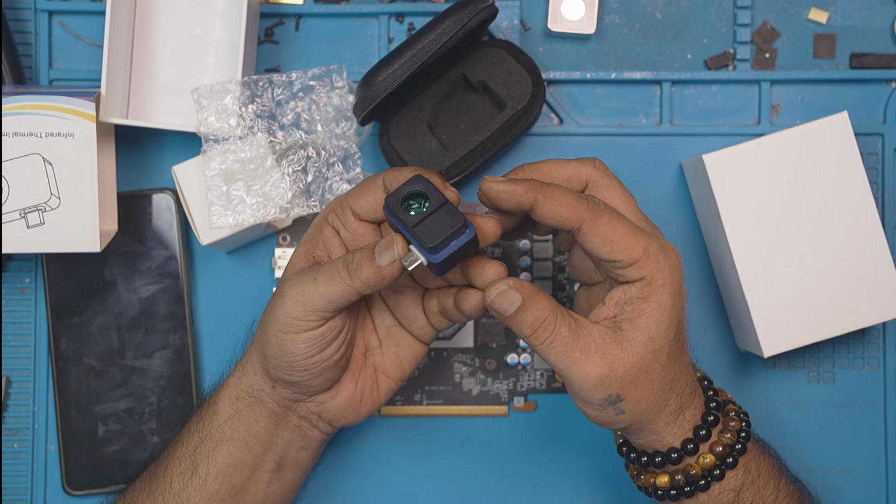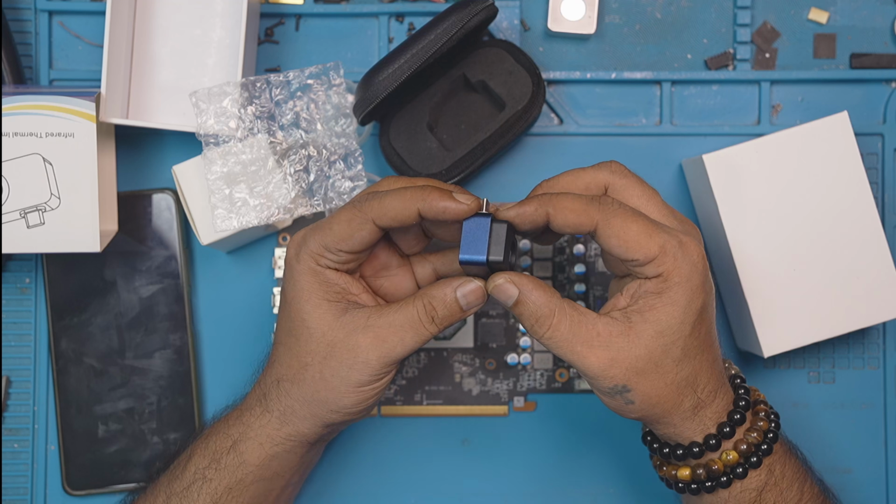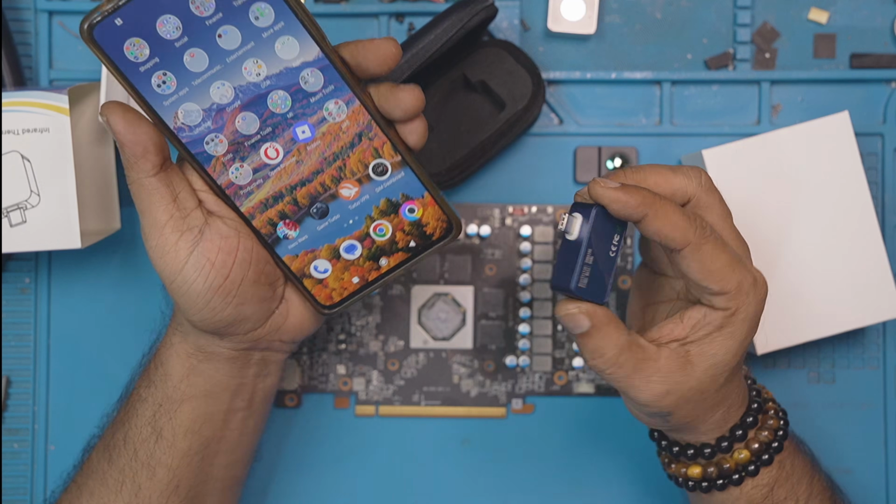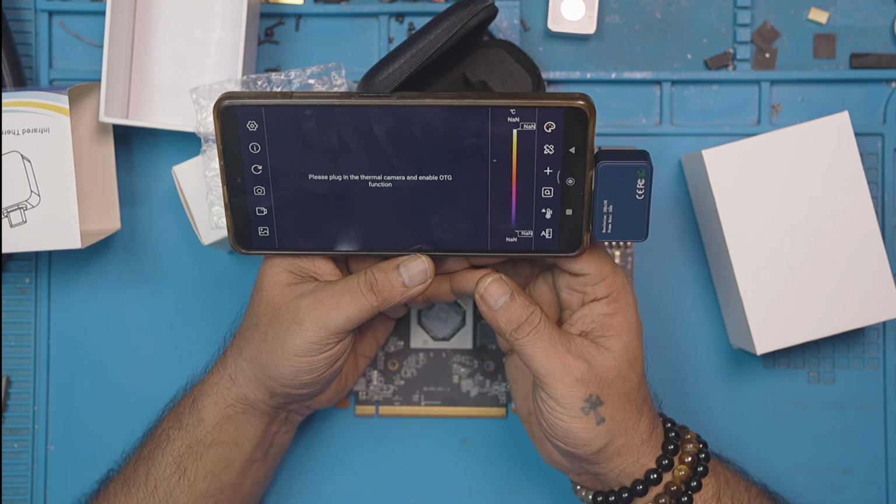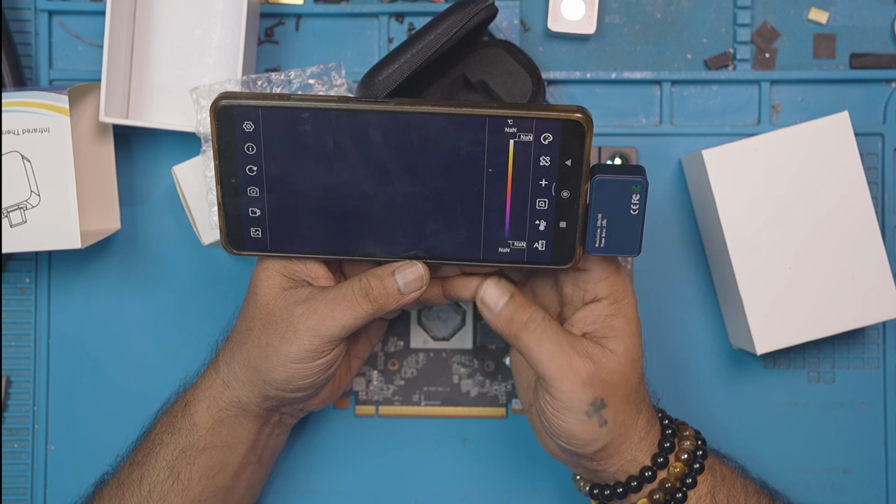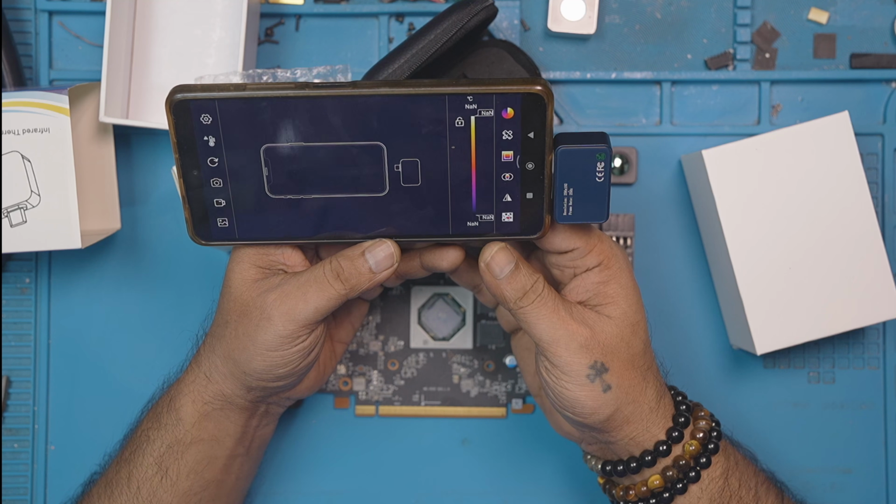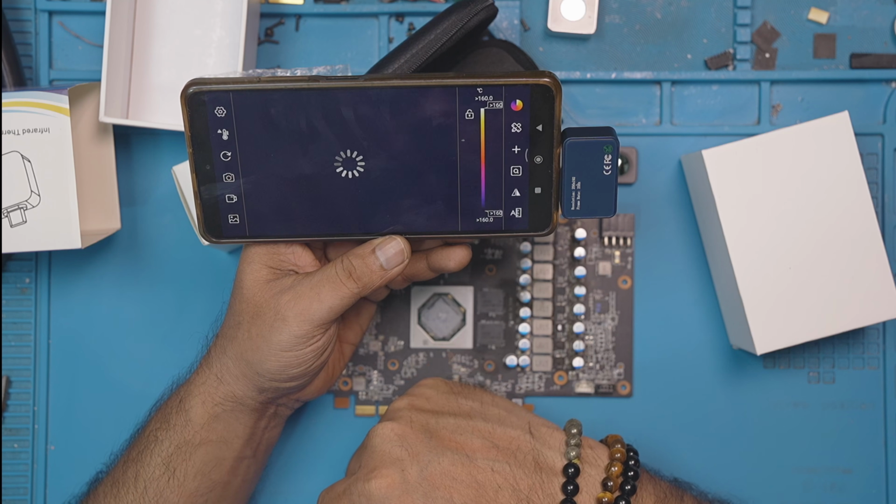The macro lens has magnets and sticks well on the metal shell of the IR camera, the T7. The back of the lens is plastic though. The first time I plug it in, it opens the Victor app, so I had to close it and open the correct app for it. It also pops up a notification the first time you install to allow the app to access the USB camera.